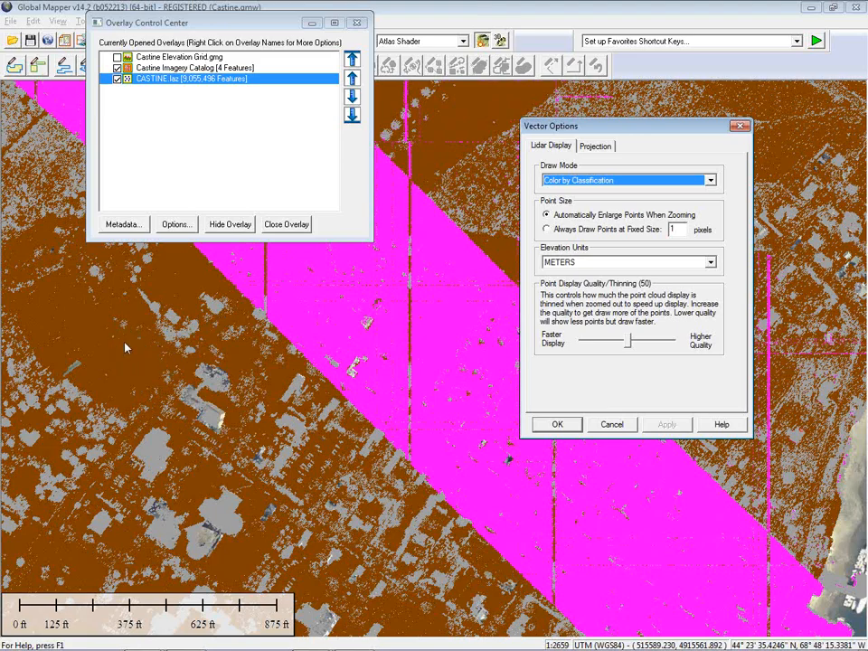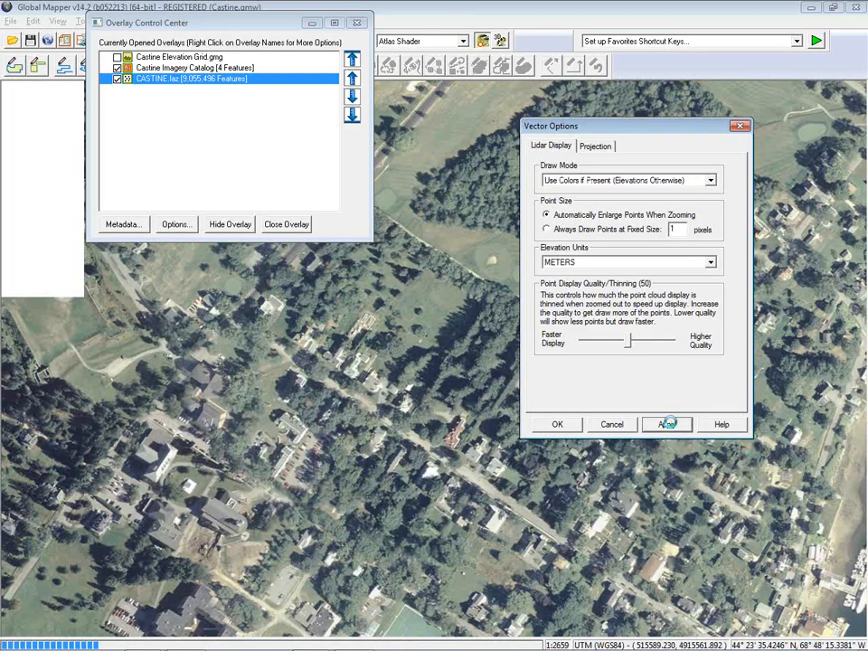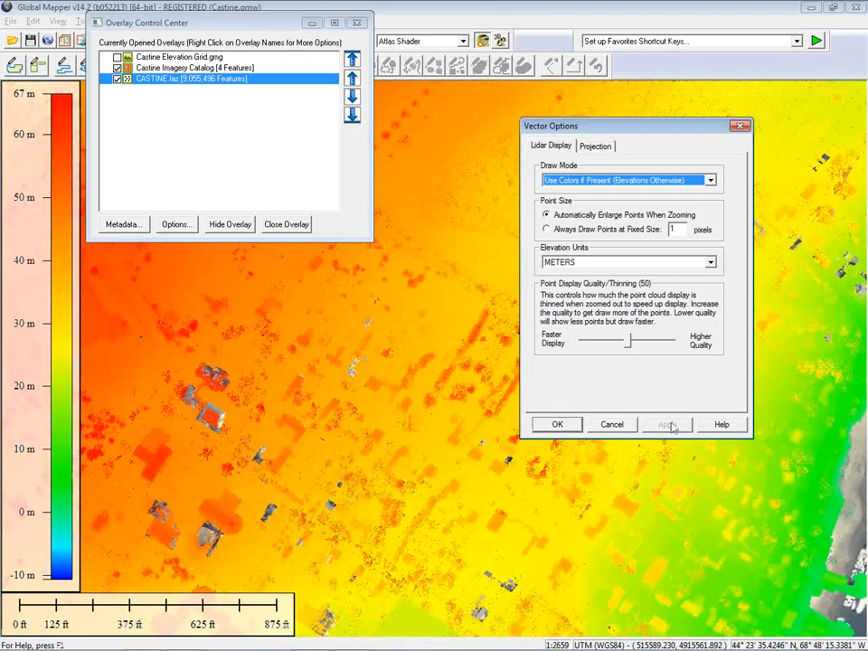The brown points in this case are my ground points. The gray points are unclassified, and these pink points are actually overlap, where two of the flight lines would have overlapped. So those are just some of the visual characteristics that can be applied. I'm going to go back to the default so we can render our points, again, based on actual elevation.